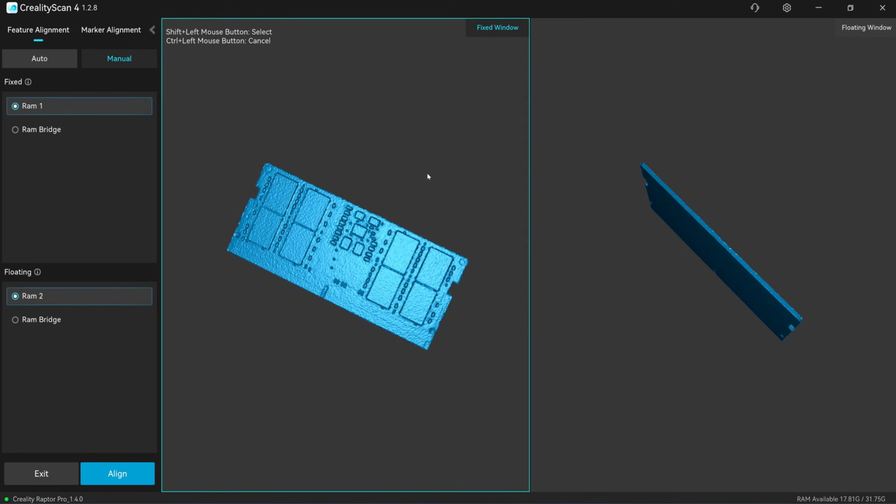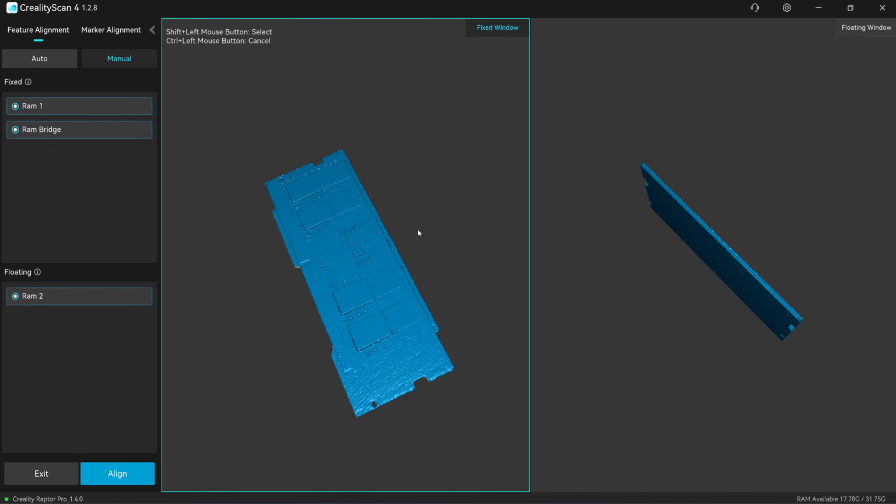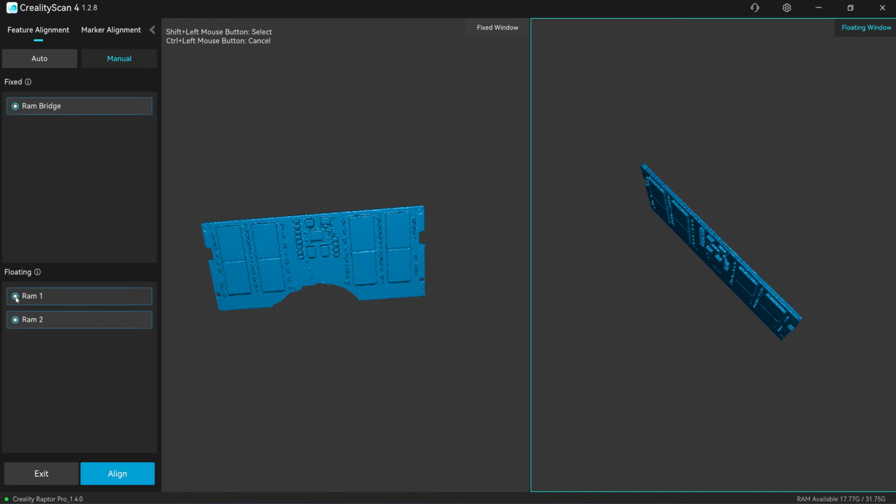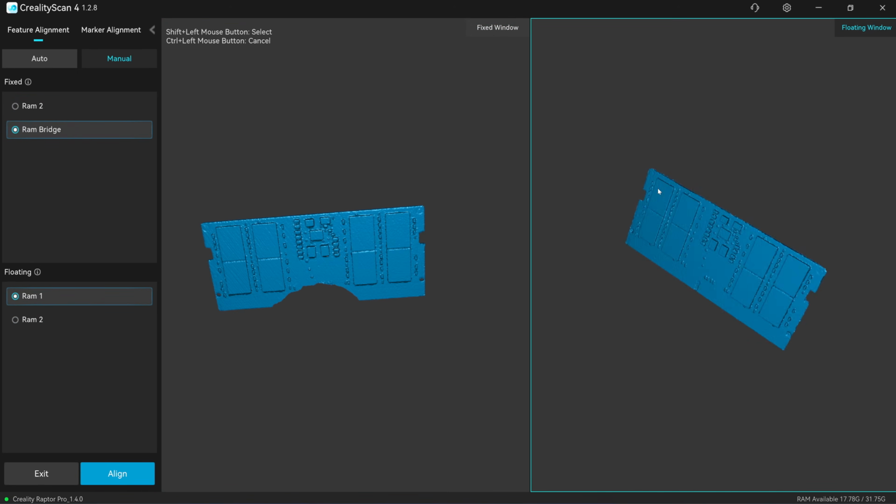In the manual alignment menu, you need to choose the bridge scan on the fixed window. So this is your fixed window. This object will be fixed. So you need to display a bridge scan on this fixed window. And on the floating window, you can either select RAM 1 or the RAM 2. We are going to merge one pair at a time for manual merging.